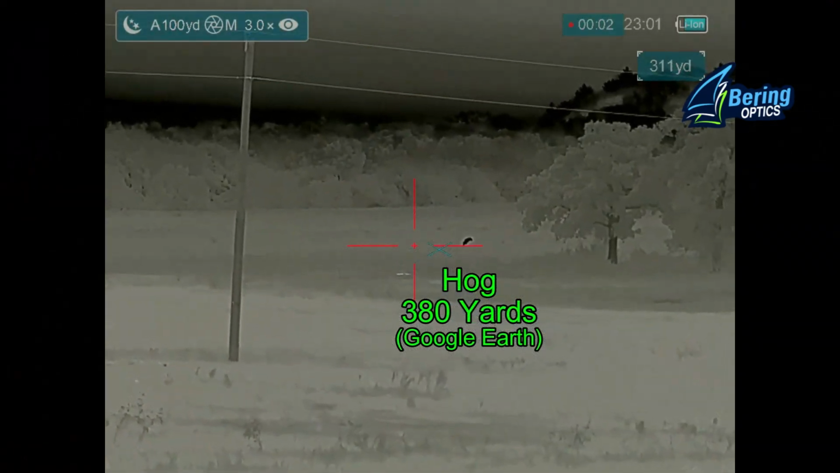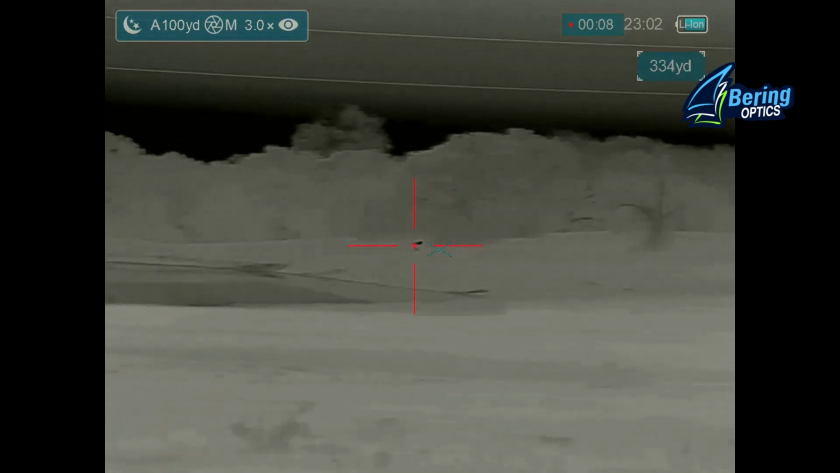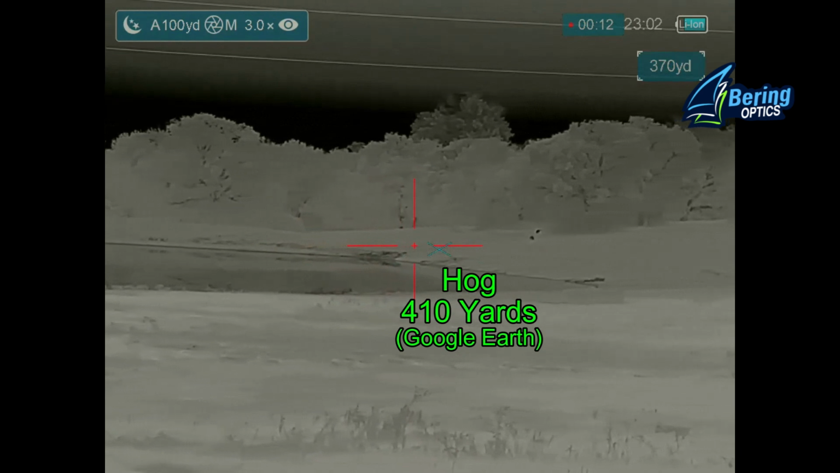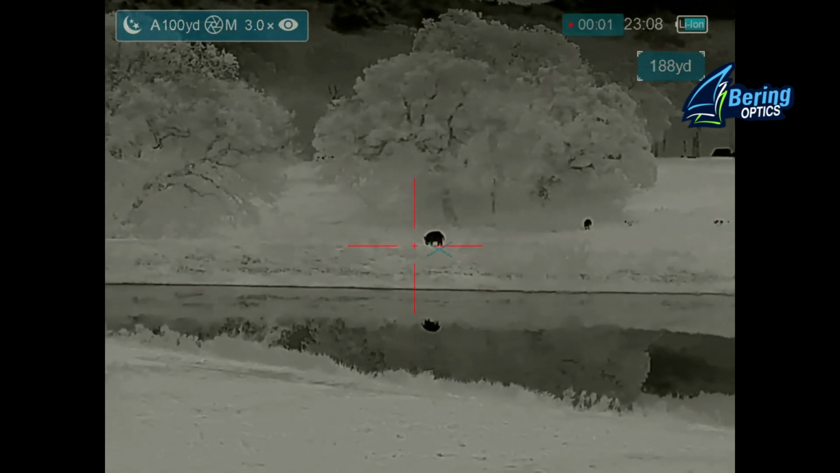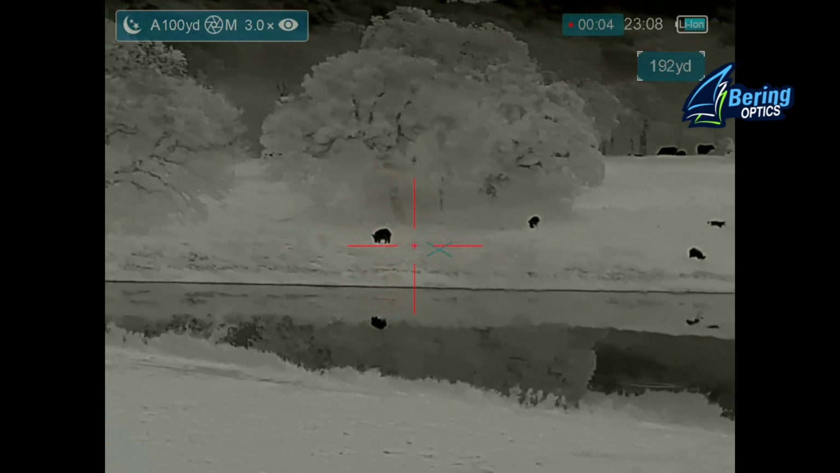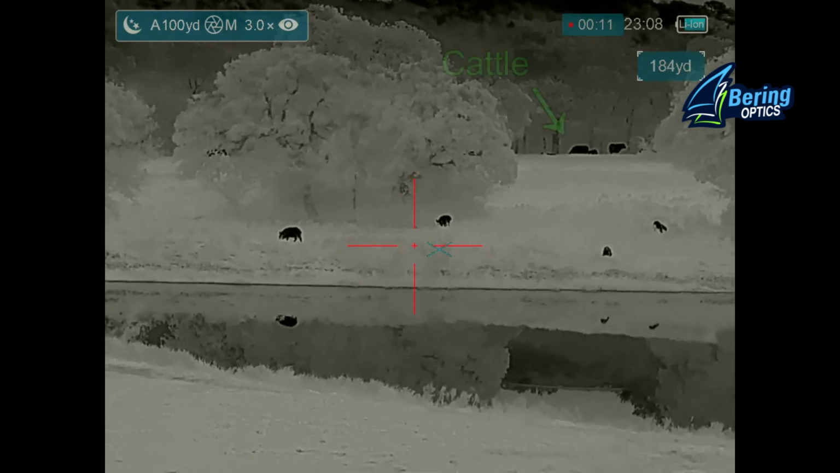Moving on to the next property, we've got hogs there in the distance. That hog is out there about 380 yards. The wind is in our favor at this point. And the far hogs are out there at about 410 yards or so. What we're going to do is go around the backside of this tank and come around along the dam, and we're moving from the shade of one tree to the shade of the next tree because the moon is extremely bright right now and we don't want to get spotted, so we're staying in the shadows as much as possible.